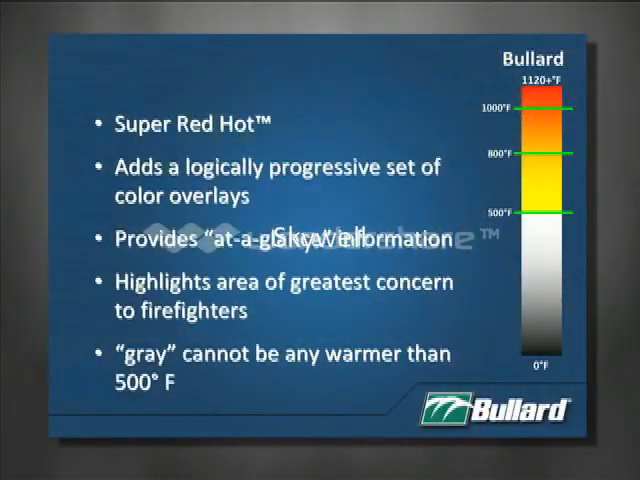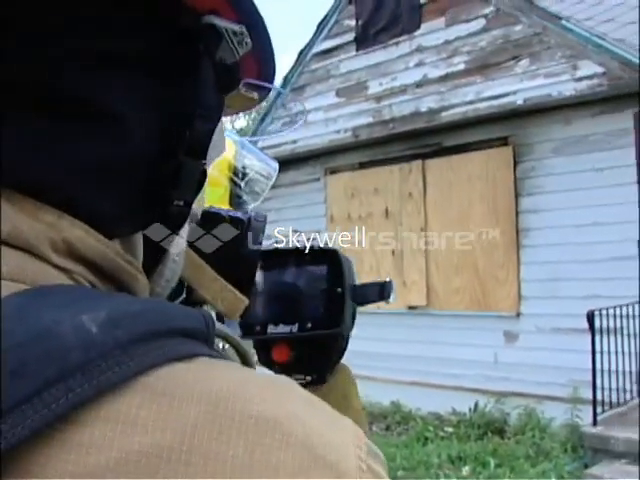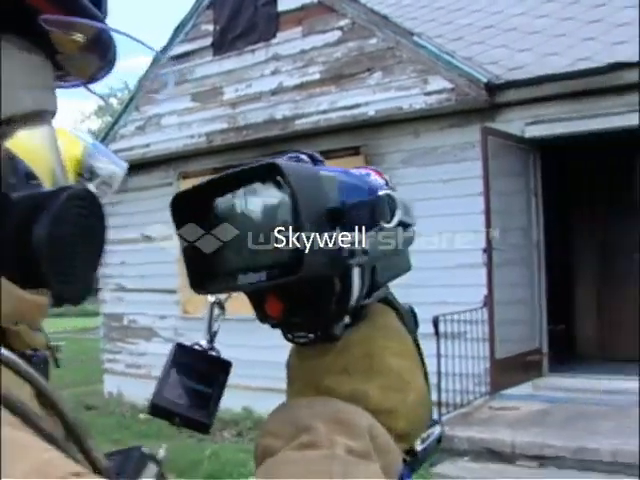With Bullard's Super Red Hot feature, firefighters will see normal grayscale imagery in scenes below 500 degrees Fahrenheit. As heat levels rise, Super Red Hot colorizes objects over 500 degrees in yellow, progressively changing to orange at 800 degrees, and then to red at 1000 degrees. Unlike other thermal imagers, these colors are absolute, and their meanings never change. When the color is gone, so is the immediate fire hazard. Super Red Hot is standard on all Bullard T3 and T4 series thermal imagers and is an option on Eclipse.